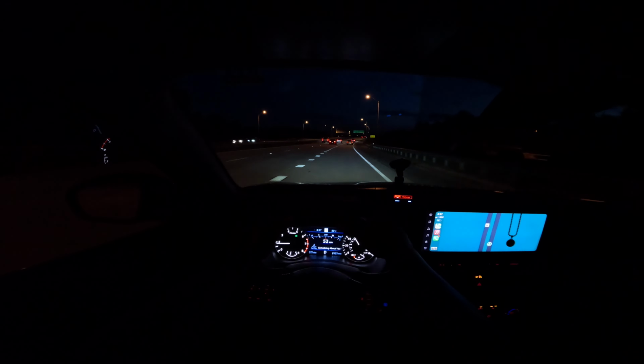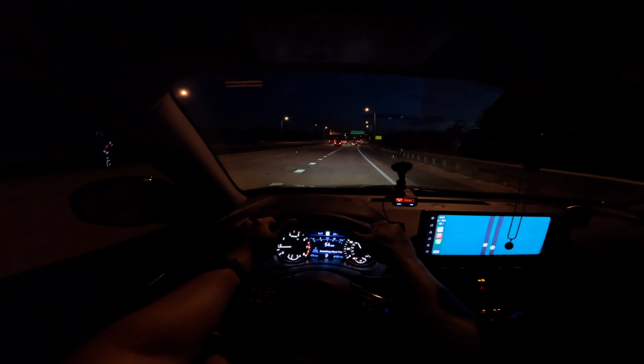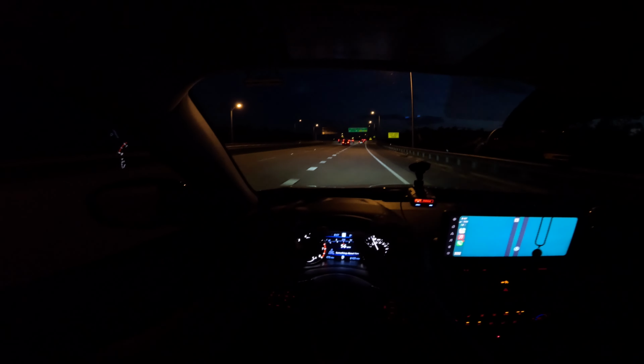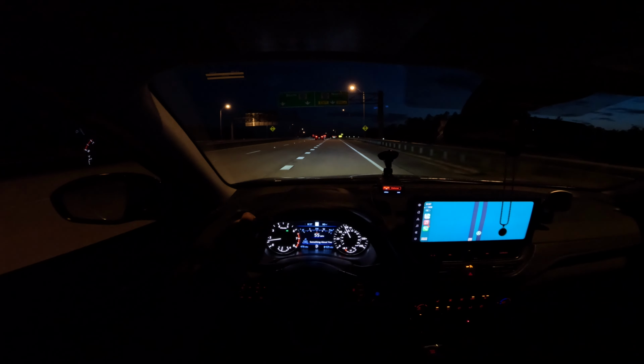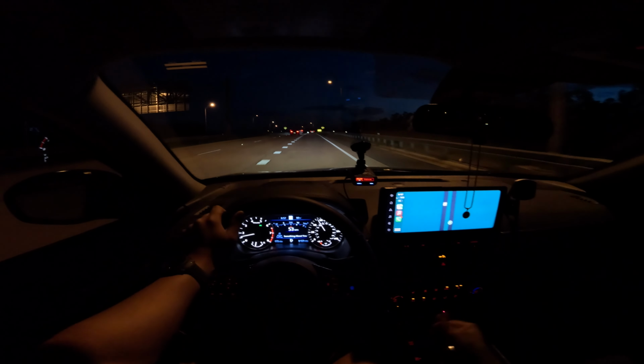And I'm not sure if I had mentioned this in any of my previous videos, but I do want to get a Nissan GTR one day. So maybe this is a step towards that. I would love to have a Nissan GTR. Nissan makes a very good car, you know.